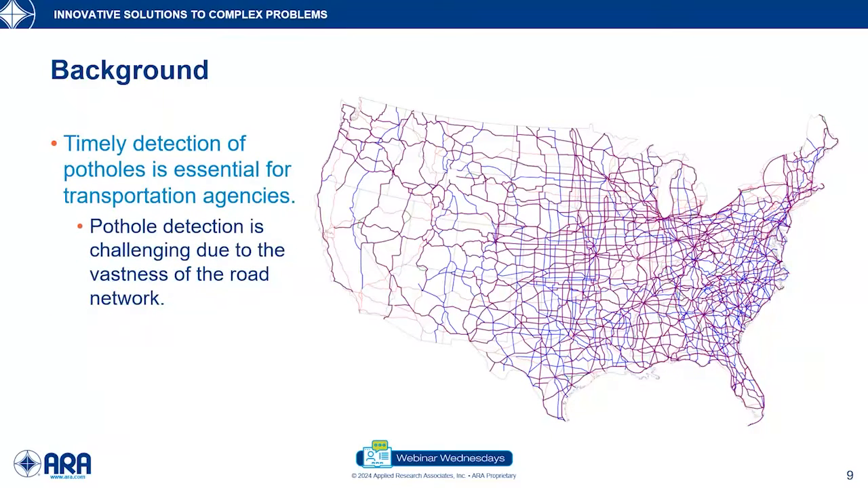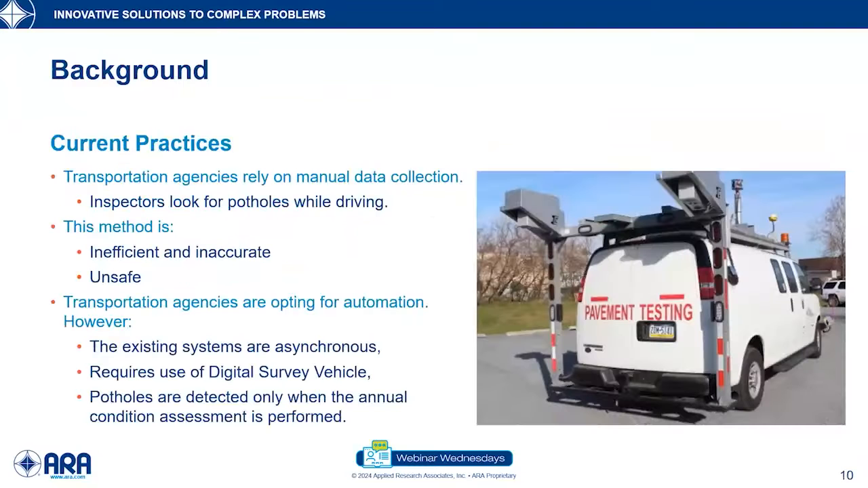So, a timely detection of pothole location and the dimensions is extremely key for the transportation agencies. However, this task is not easy, and this is very challenging because of the vastness of the road network that the agencies are dealing with. So, what are the current practices when it comes to pothole detection?